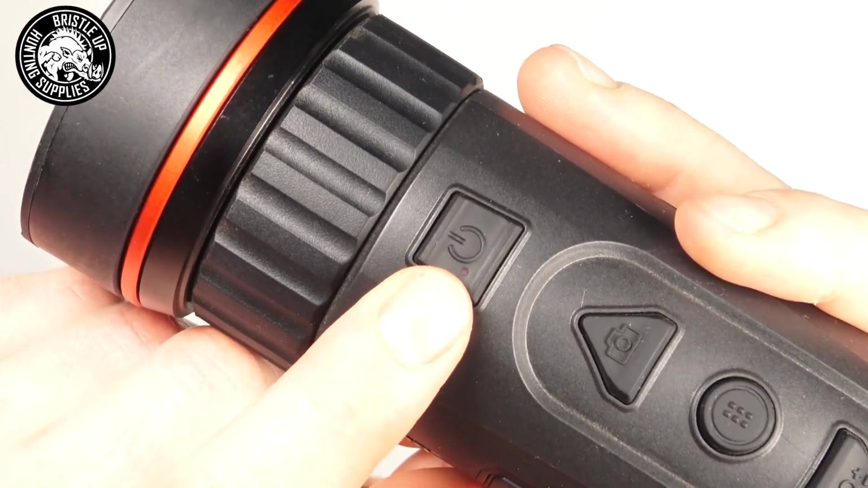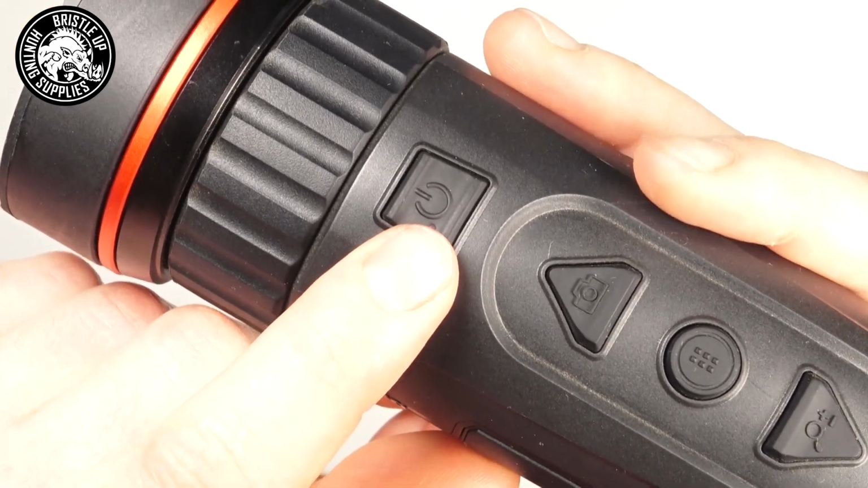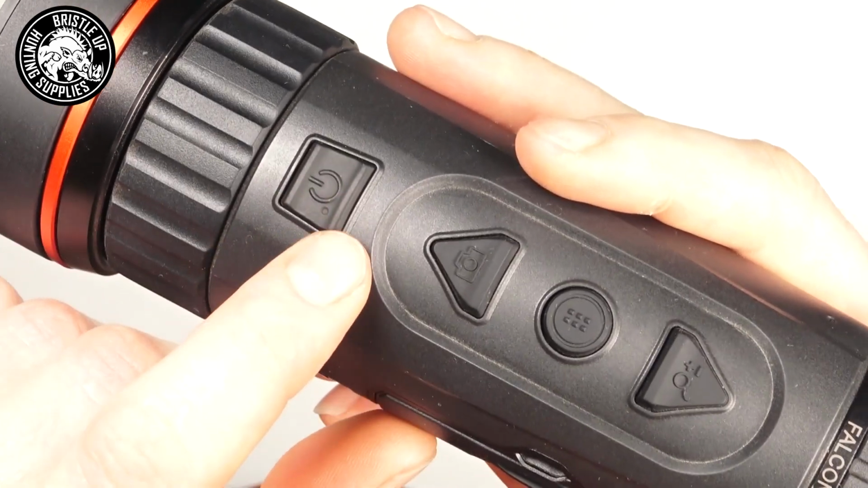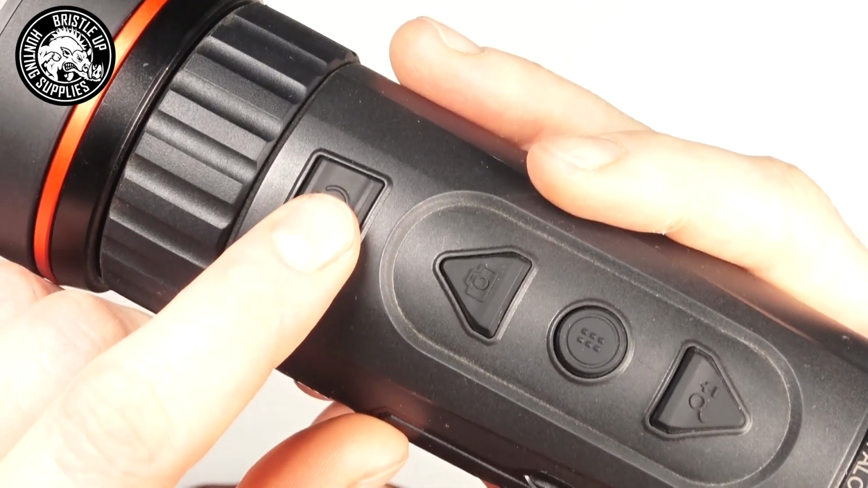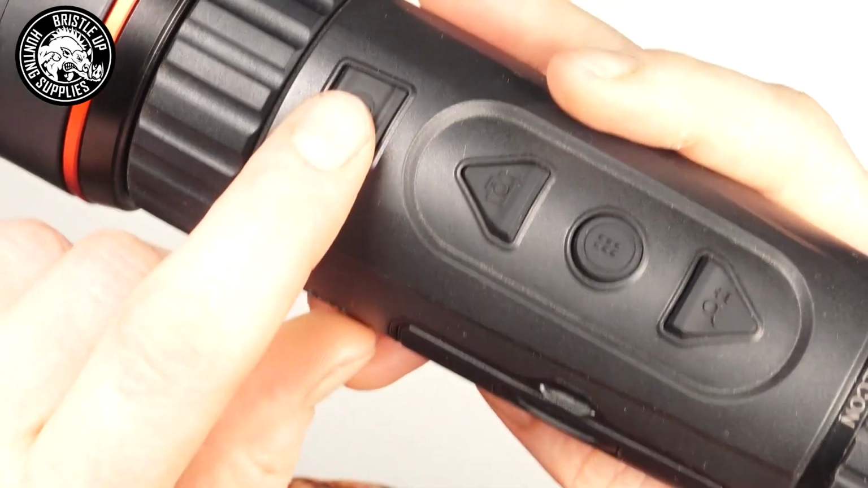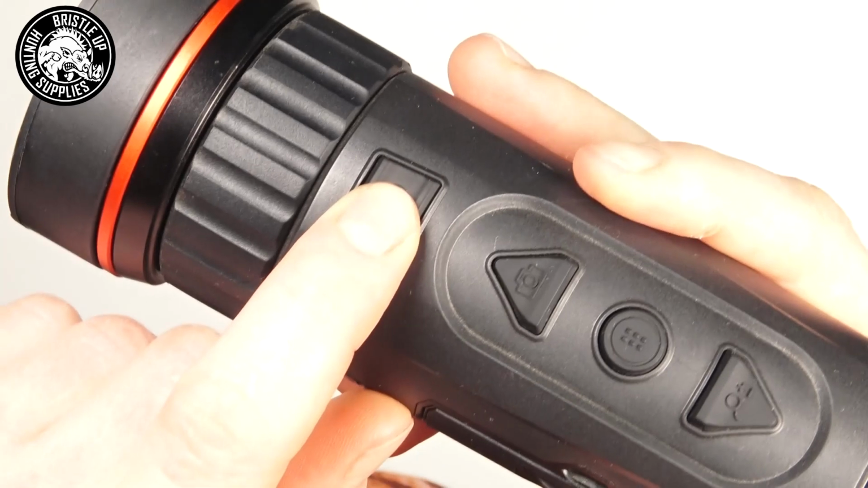Now, at the end here, we have our power button. To turn it on, you press and hold it. Once it's turned on, if you press it once, it'll go into standby mode. And if you want to turn it off, you press and hold it to turn the device off.